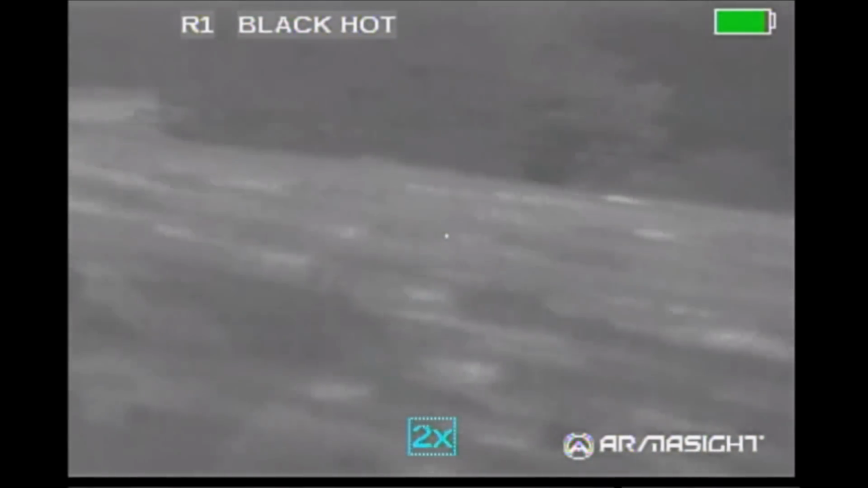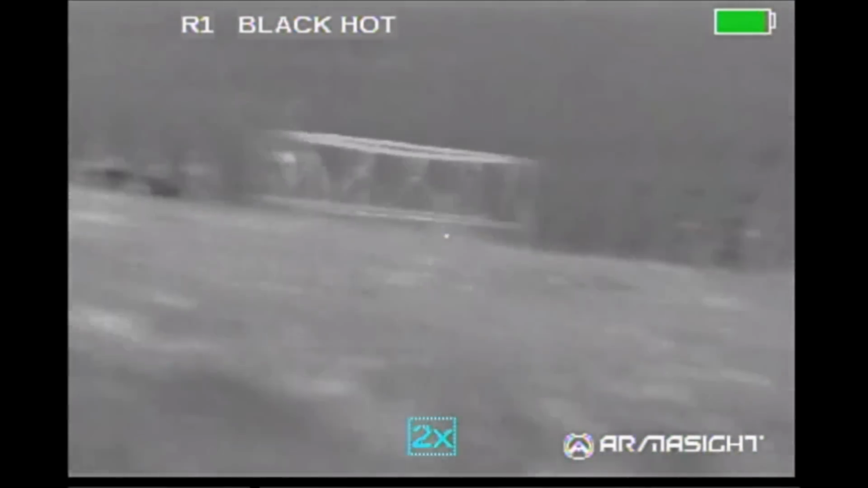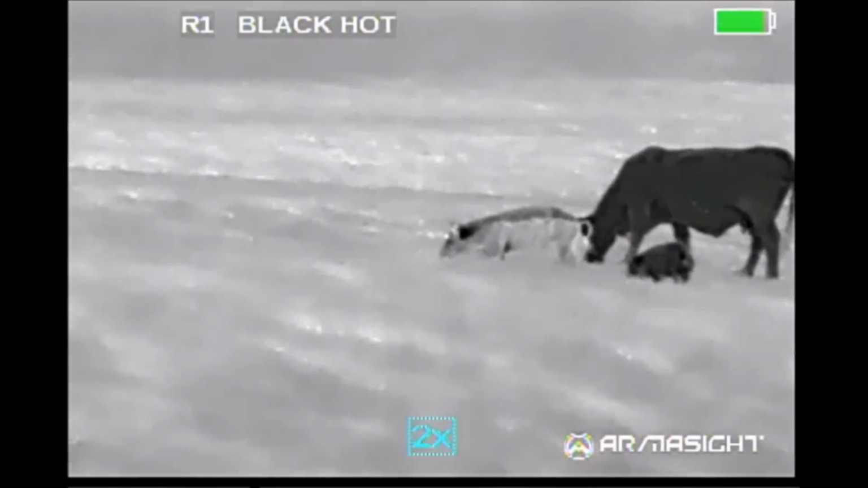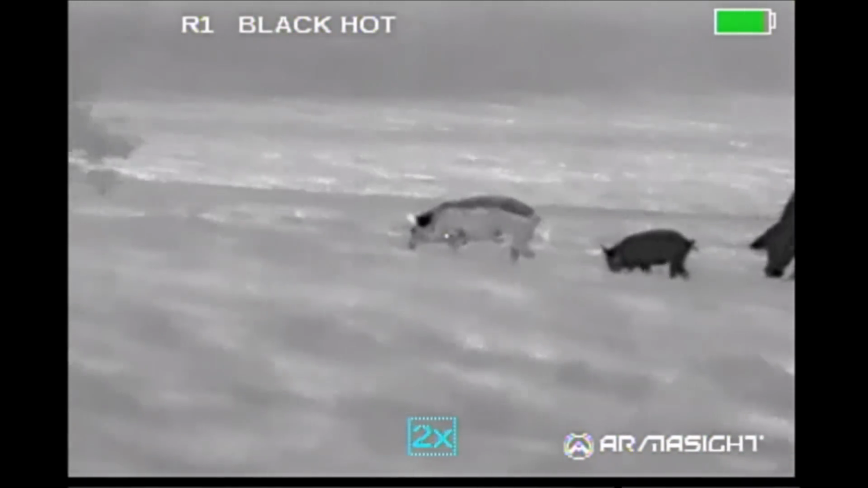We're now out in the open with a few of the hogs. And that is the northernmost cow. And so anything that we shoot, as long as we're north of that, we should be fine. Okay, which one are you gonna take? So my hog is going to be this white hog. It's been in the pond, and so it's cooled off quite a bit. That's why it looks white.